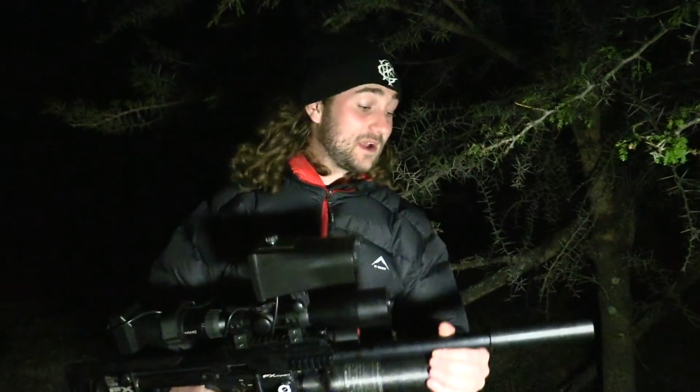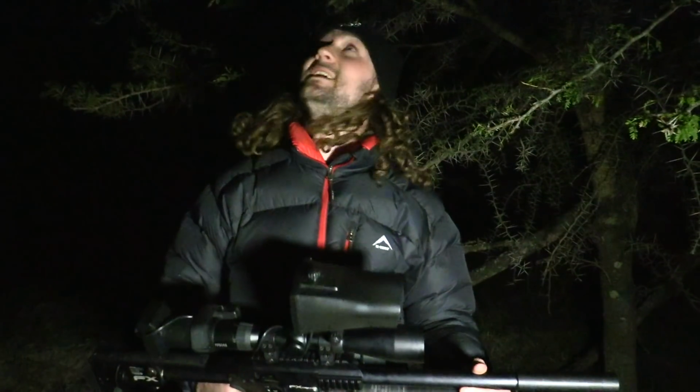We've got a fair amount of hares off the back of the truck, but it'd be nice to do something a little bit different. So you're going to be doing some walk and stalk hunting now. It is very dark, there's no moonlight tonight, so it's going to be very difficult to see where we're walking, and I'm expecting a few trips and falls. But if we can avoid that and stay on the animals, we should have a good night and be in for some success.